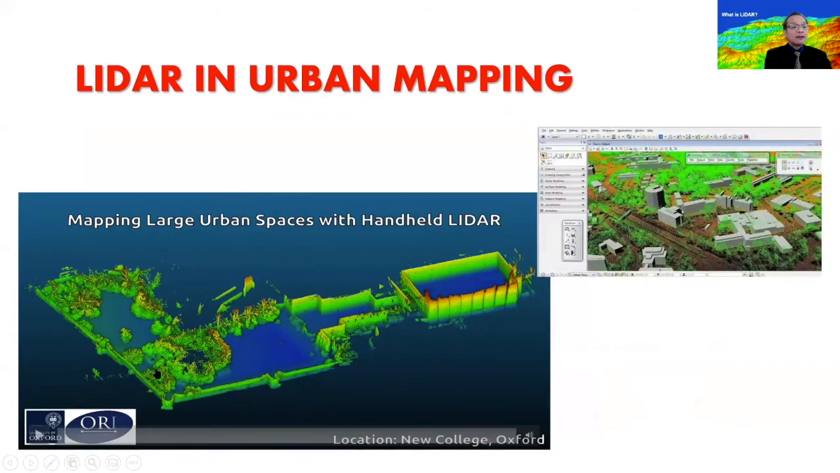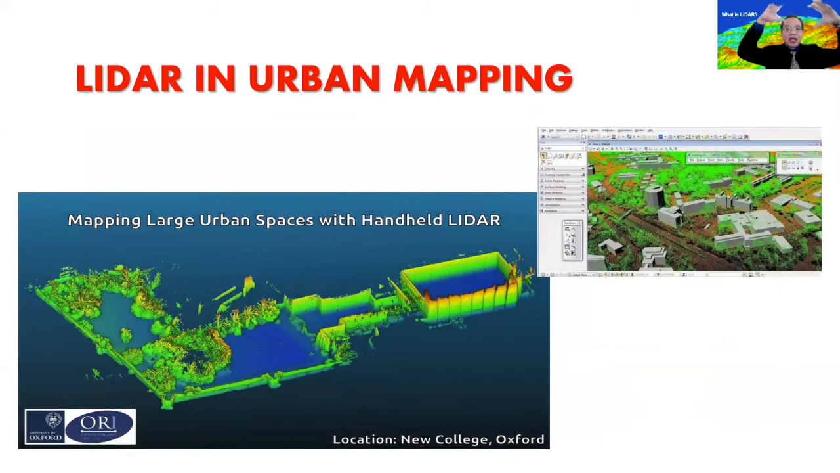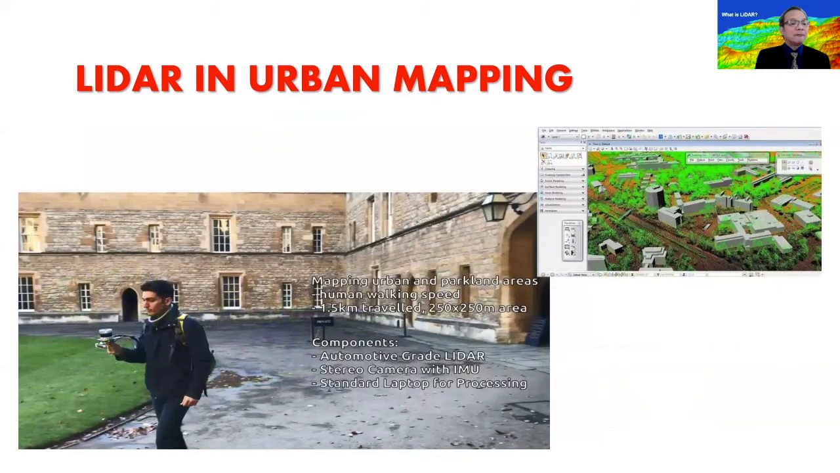Okay. This is a short video on how LIDAR is used for coming up with the three-dimensional view of the